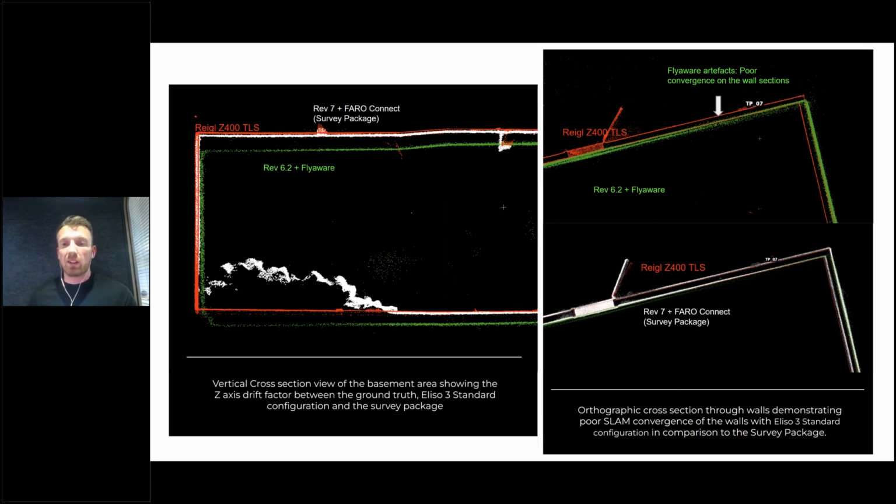On the right-hand side, what you see on the screen is orthographic cross-section throughout the walls, and that demonstrates where the SLAM algorithms are stronger and poorer. So if you look at the Flyware model, you see that we do have some artifacts or collapse of the actual SLAM algorithm itself. So the Regal being the red, and you see in green the Flyware. So you do see that the walls themselves have collapsed together.